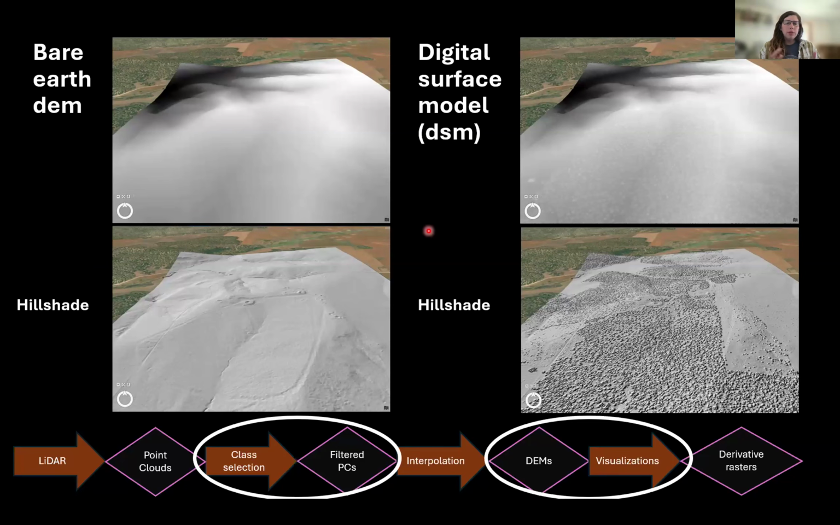But we can also use digital surface models, wherein we keep the vegetation. We might keep all of the vegetation, or we might choose to select only specific types of vegetation. The result is that when you apply a visualization like a hillshade to that model, you're able to see a more realistic representation of the surface of the Earth as it is today, or as it was at the time of the LiDAR acquisition.